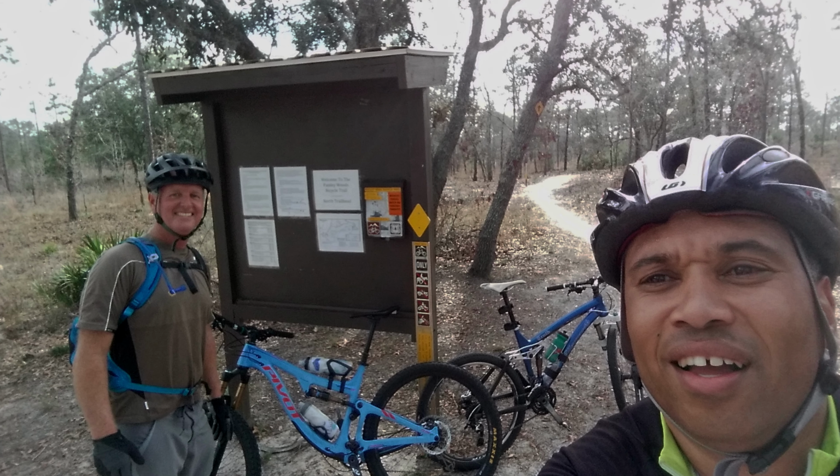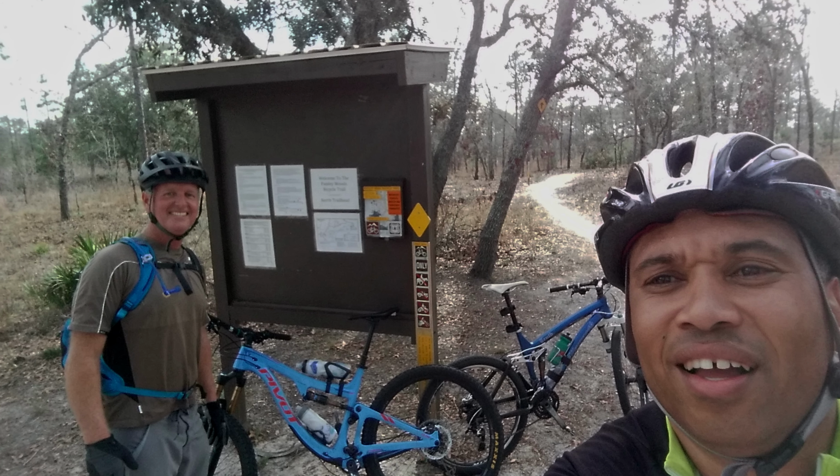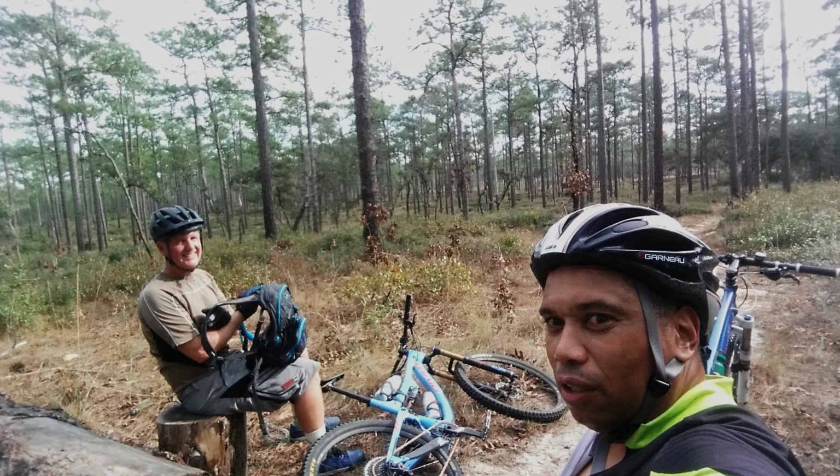We jump right on the Paisley Trail. Now the Paisley Trail is a single track trail, goes up to the Alexander Springs recreation area. It's like 11 to 12 miles in length one way. You know, not that long, but he just jumped on the trail and I didn't say anything. I'm like, okay, cool. I guess it's gonna be a little bit longer day than I expected.